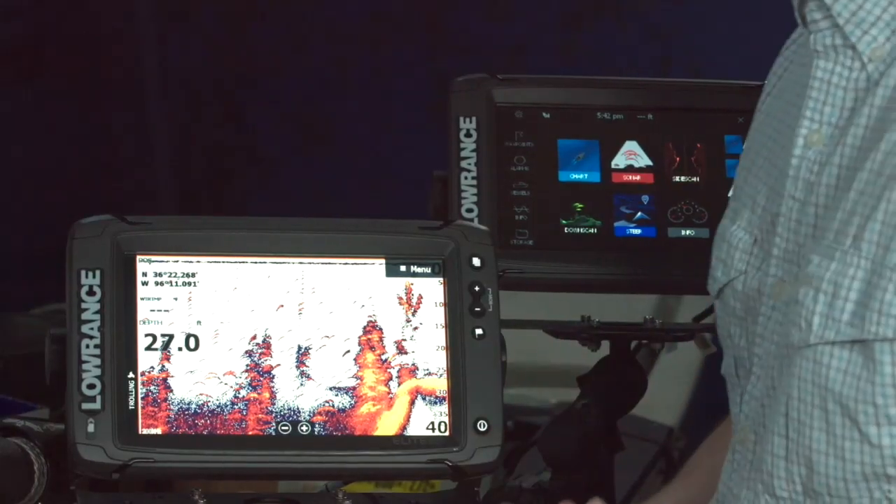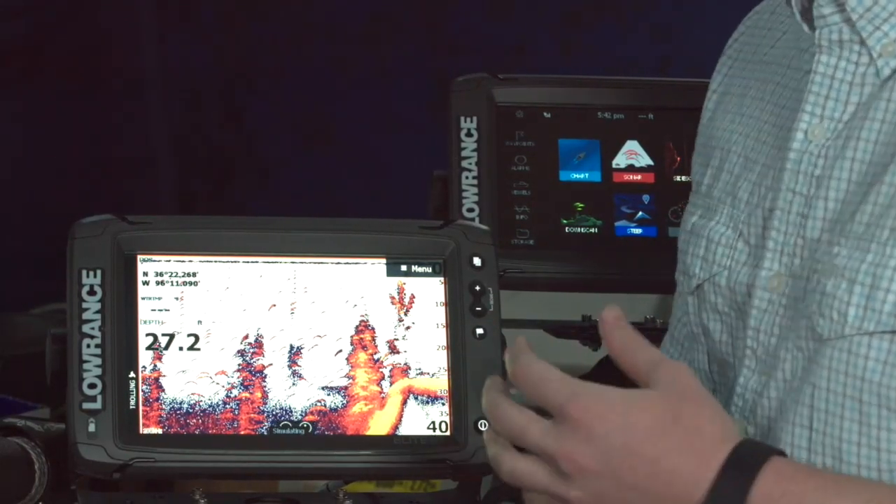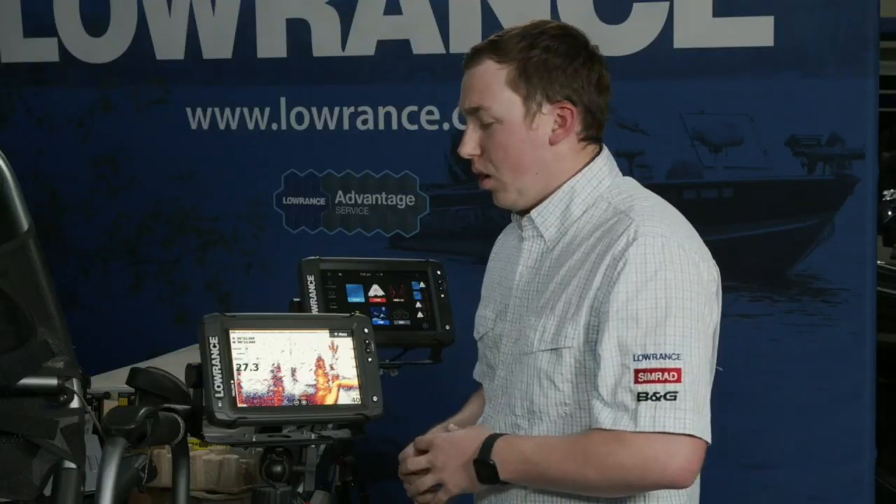N2K, NMEA 2000, is going to be your smaller data, is the way I like to think about it. Things like numbers. So if I've got a Ghost trolling motor, that'll be over NMEA 2000 because it's just sending messages to the motor telling it what to do. So GPS antennas, trolling motors, audio control, little smaller stuff like that are going to go over NMEA 2000.